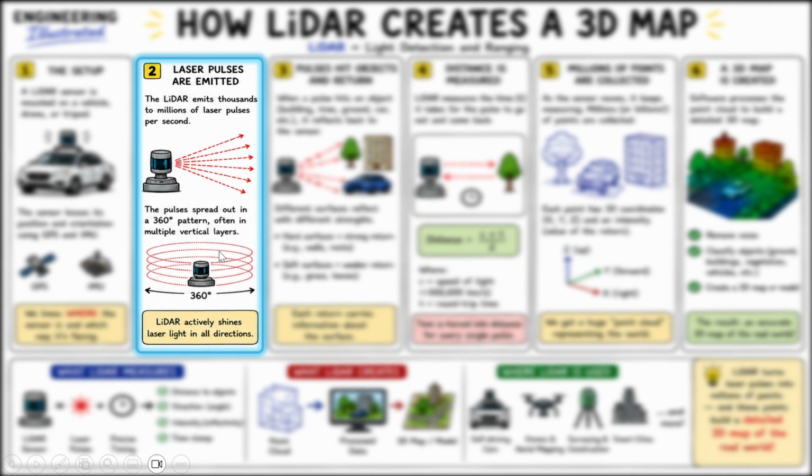Think of it like shining millions of tiny laser flashlights all around this device. The LiDAR actively shines the laser light in all directions, and we will see next how these laser pulses create a 3D map.